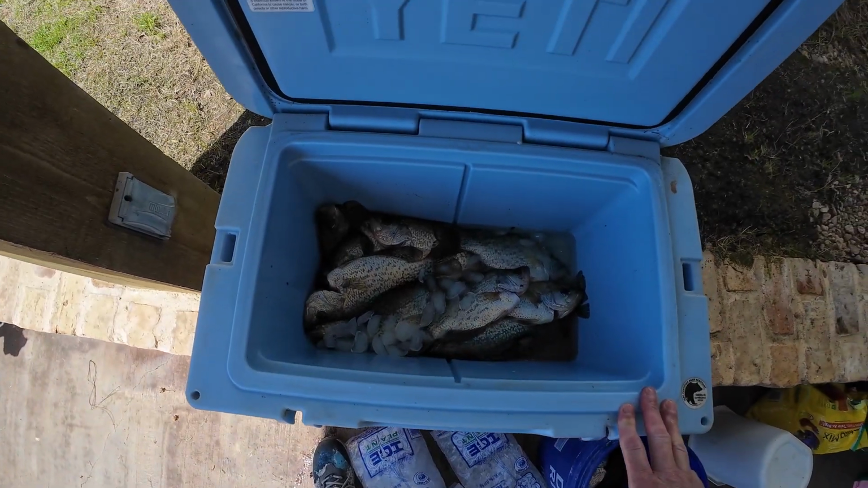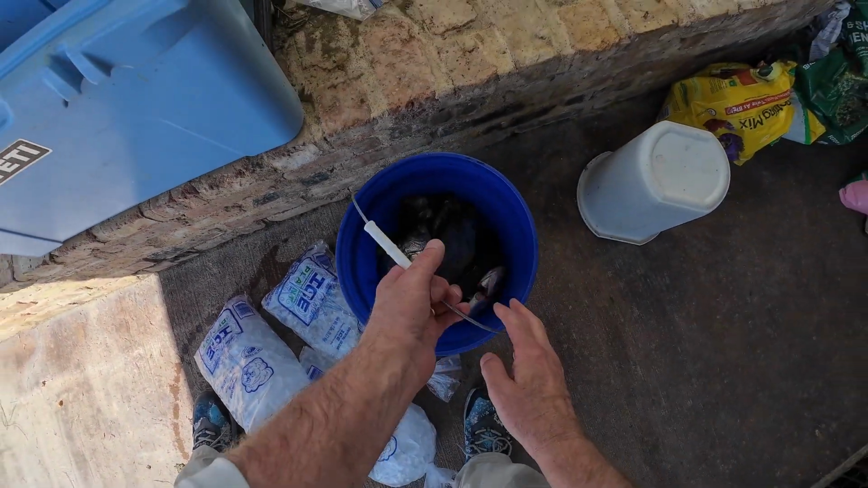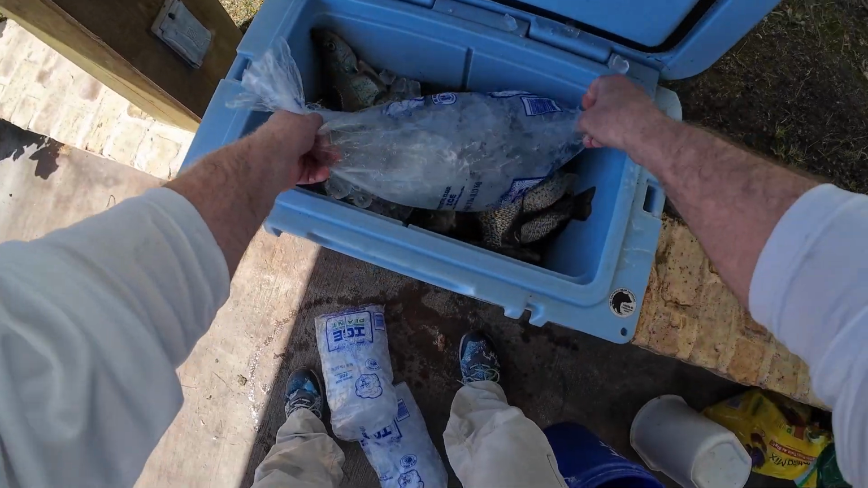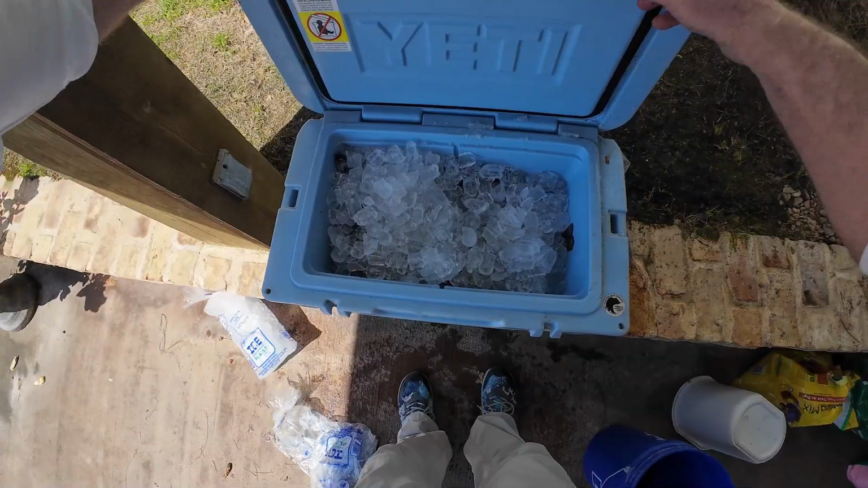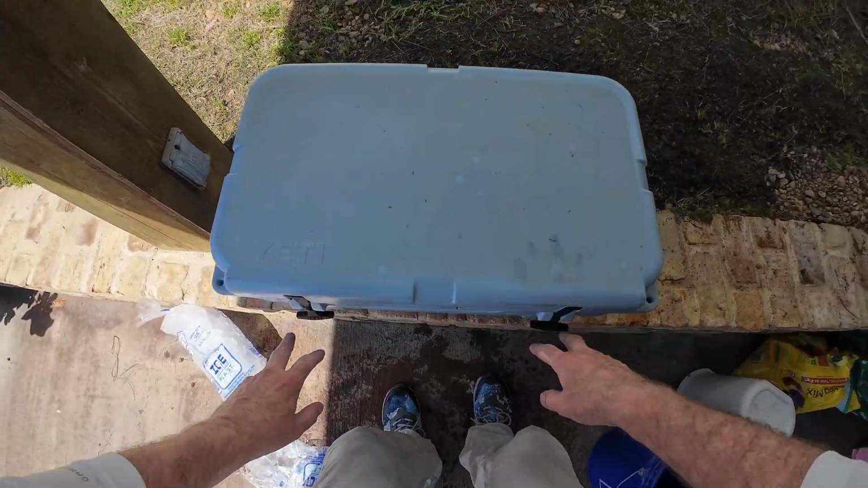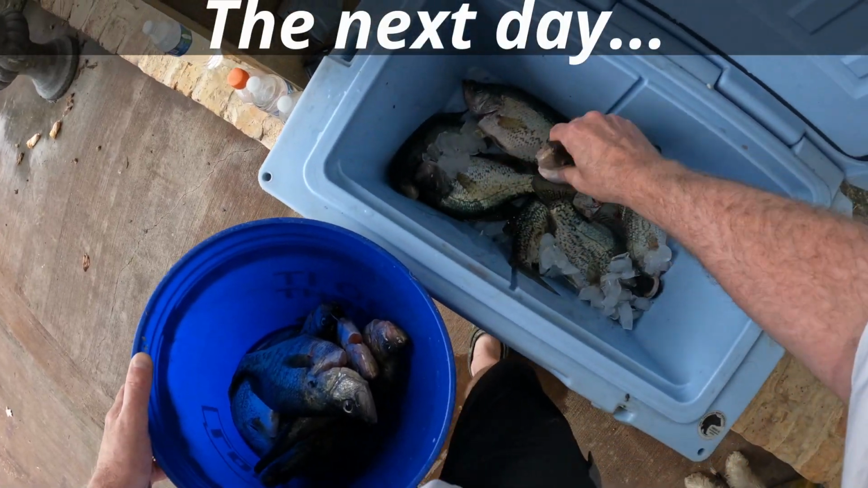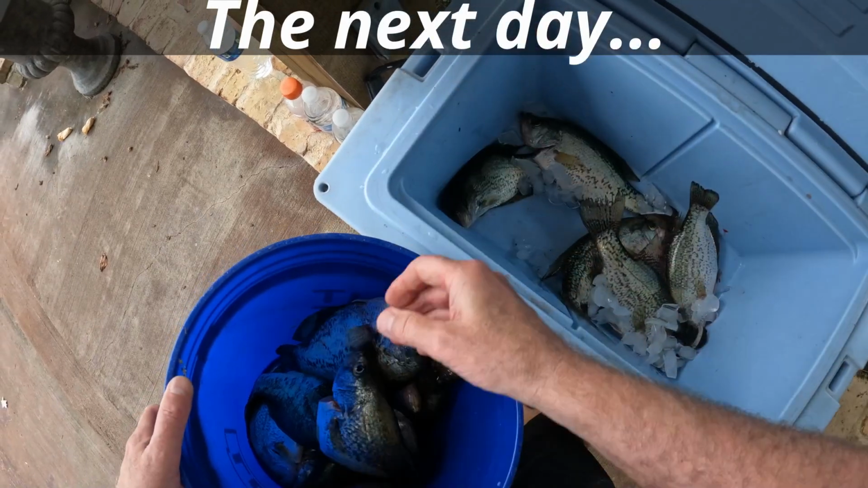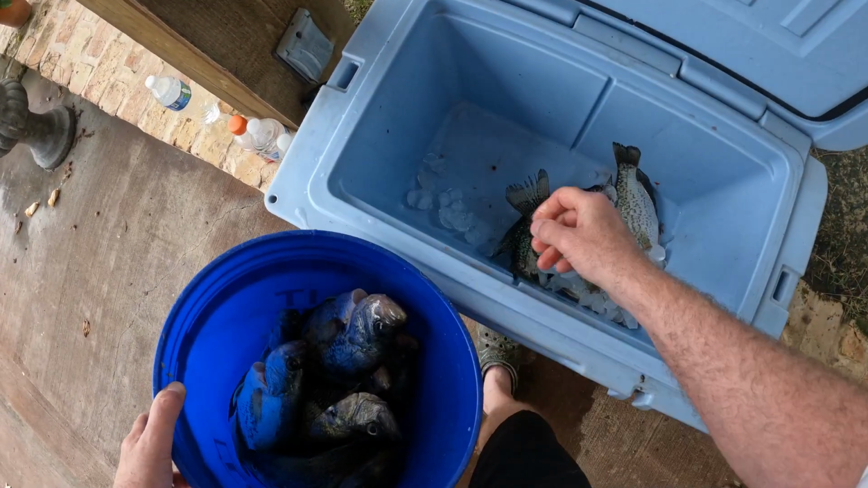Caught these 14 yesterday. Had these on ice overnight. Adding 15 to the mix. 29 crappie in there on ice. We'll clean them later. I like to put them on ice before I clean them. Gets the meat firmed up. Makes them easier to clean, I think.